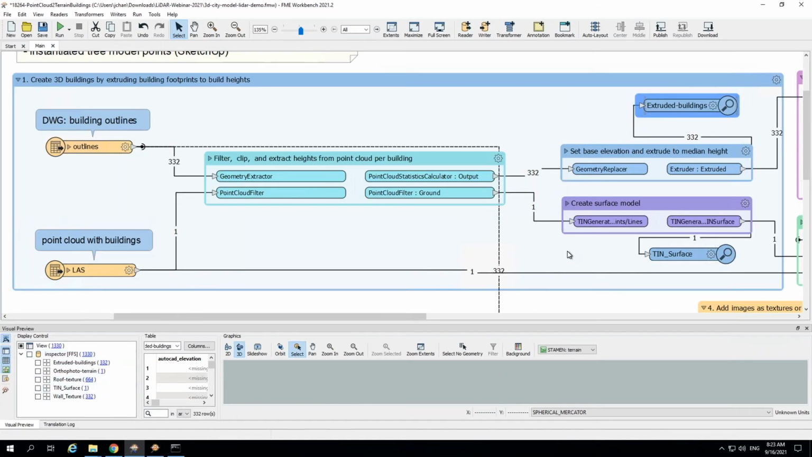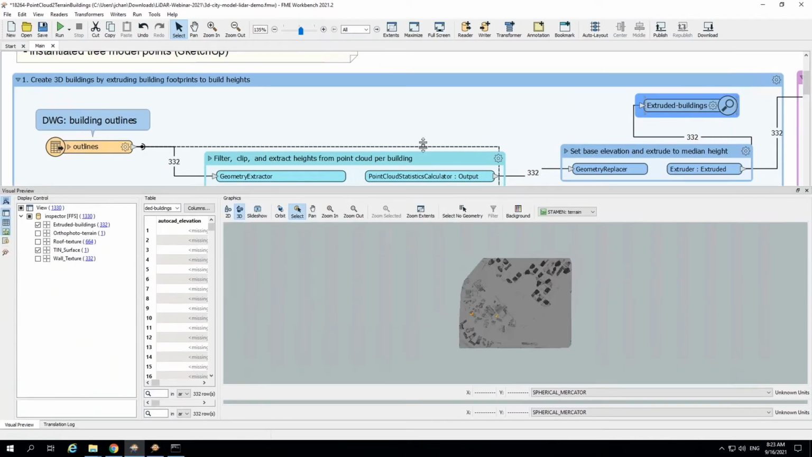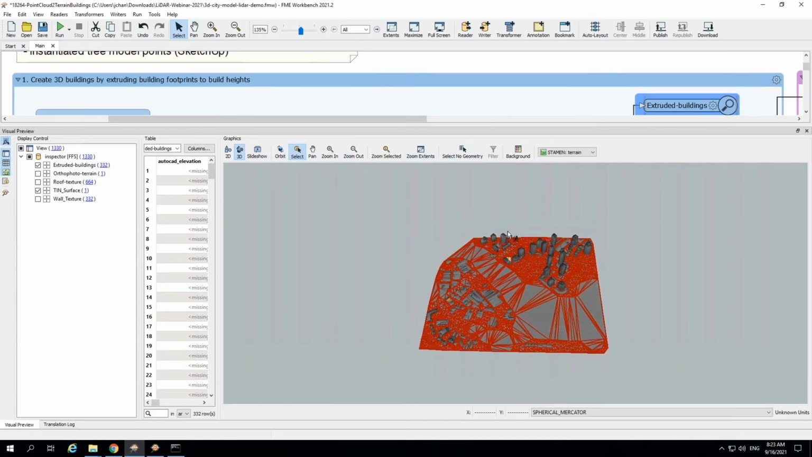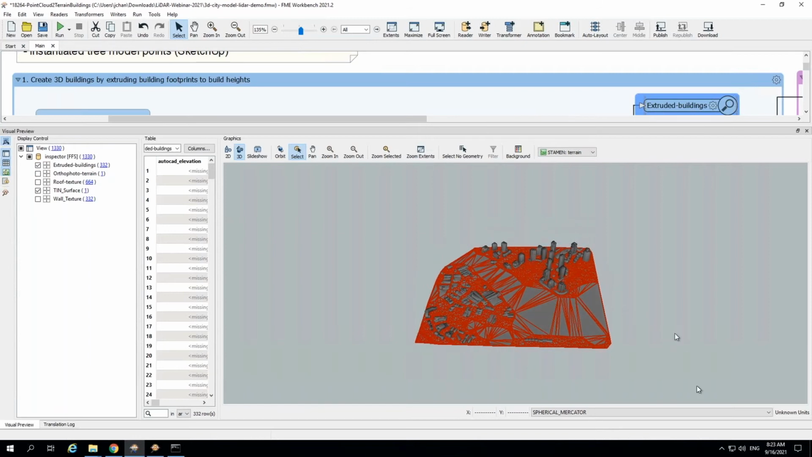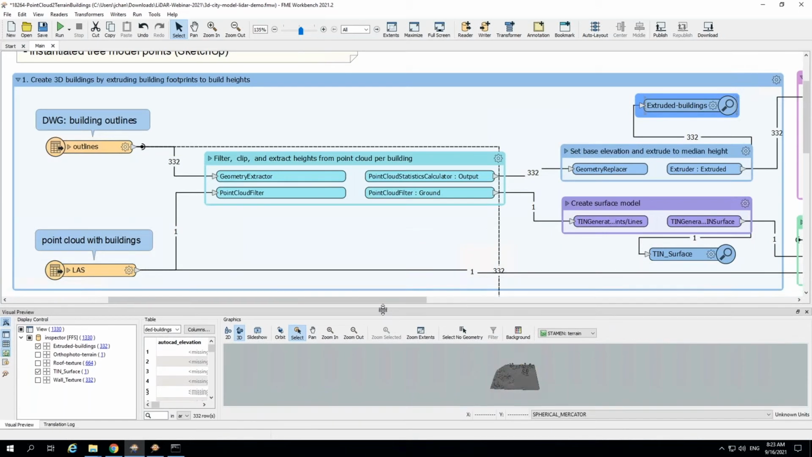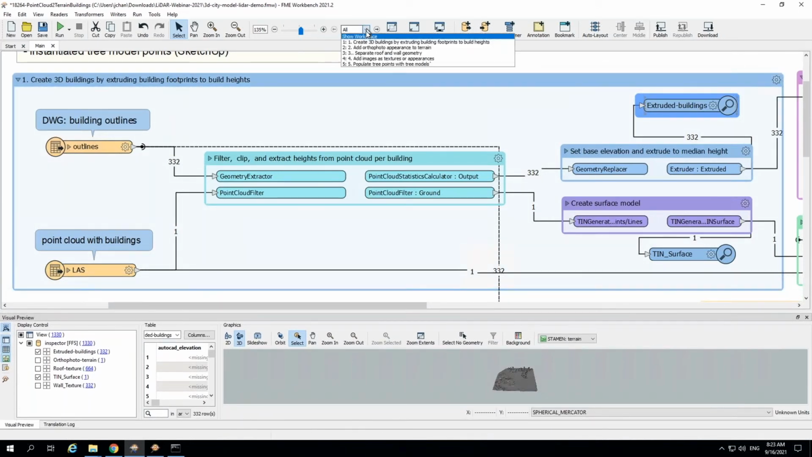Turning all of these off, I want to see extruded buildings and tin surface. Extruded buildings. And this is just in the visual previewer here, so I'll make that a little bit bigger. So at this point, at the end of this blue bookmark, what we've got is our 3D buildings and terrain. So that's well and exciting, but we could do more with this. We will head into our next bookmark.